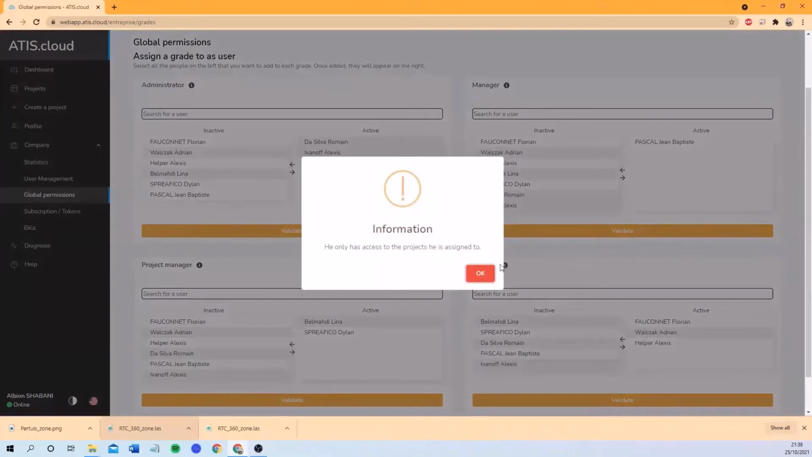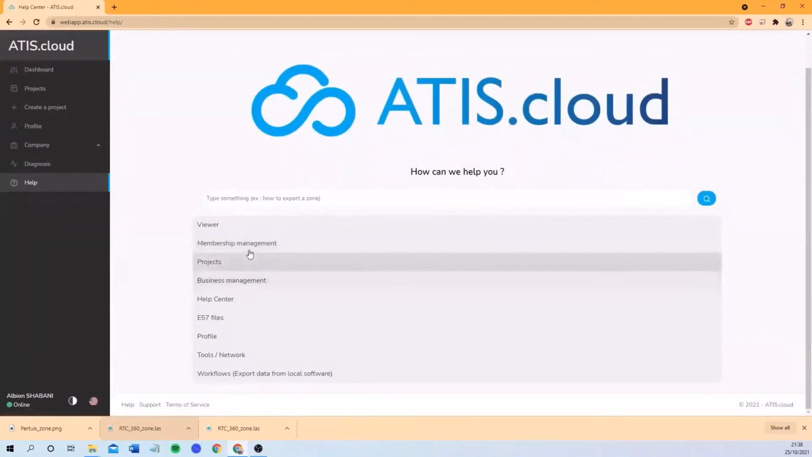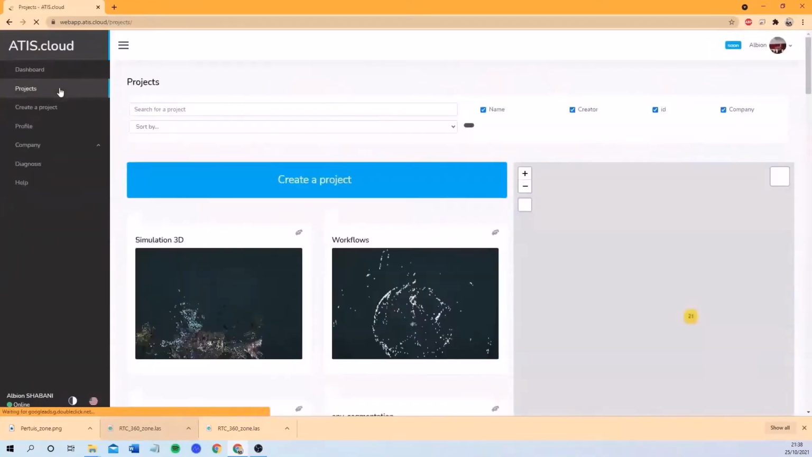And if you assign a project to them, that doesn't mean that they can do everything with the project. We have also specific permissions for the project. And to better understand the differences between these global permissions, you can directly look from the help center, which explains how this permission works.